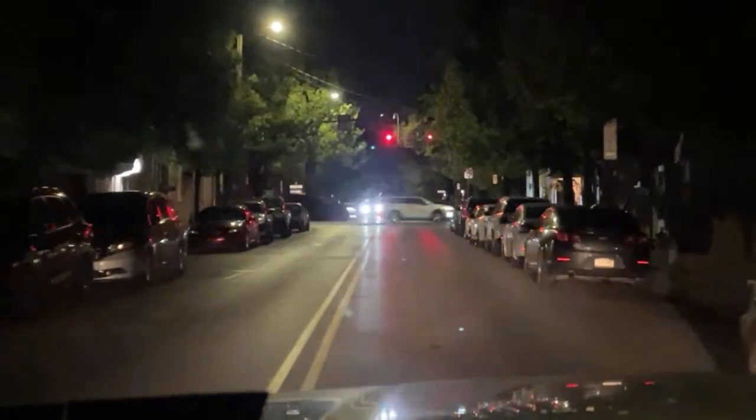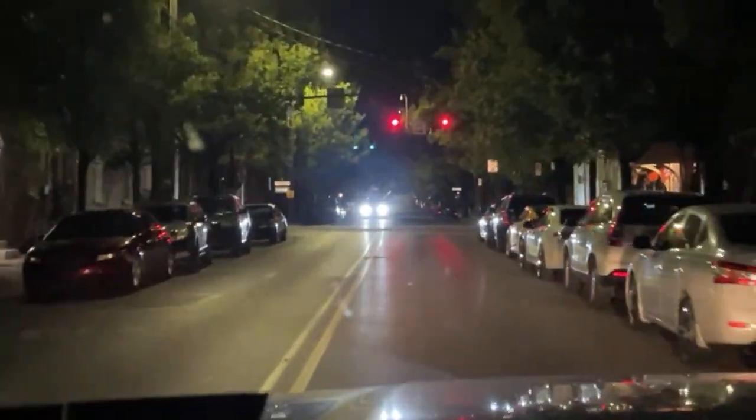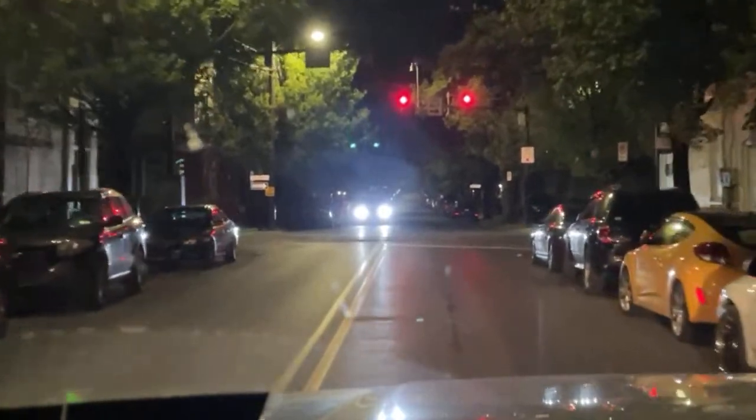Oh, those two cars are going to butt heads. There was like a one-way street, it's one lane, and there was a car coming down, and that car just turned up, so I don't know who's going to go.